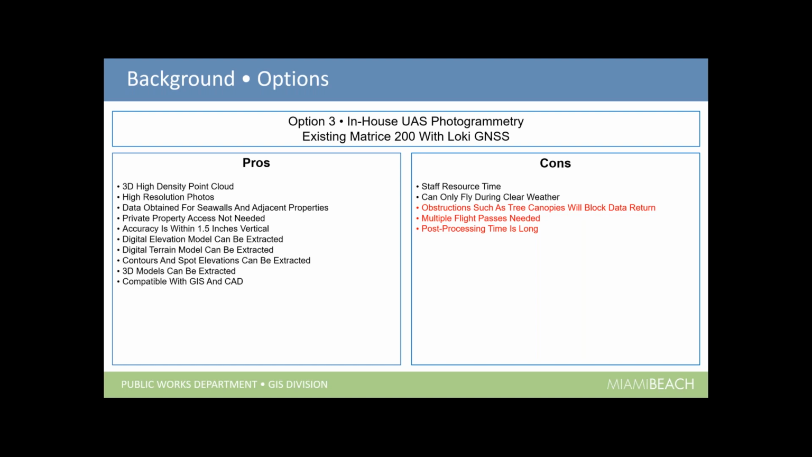But we have the issue with the tree canopies. And a lot of these seawalls within the city just have a lot of vegetation coverage. That was probably the biggest obstacle we ran into. You needed multiple flight passes, and the post-processing time is long when using the photogrammetry method.